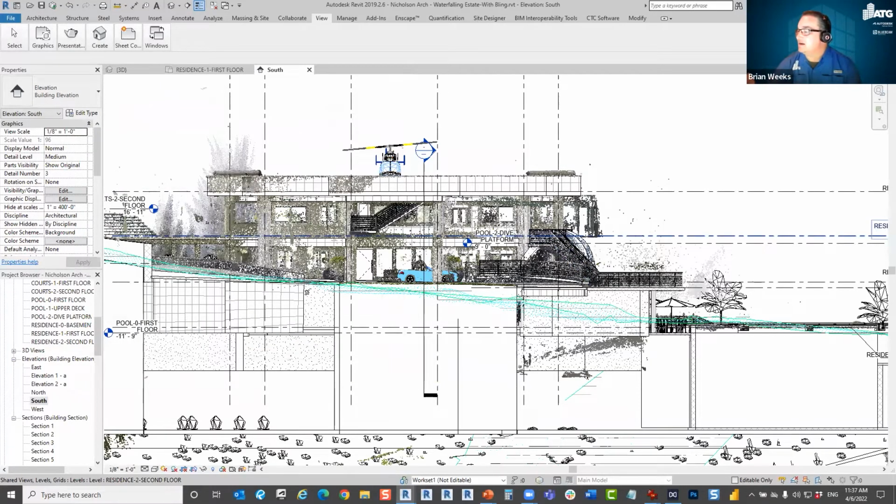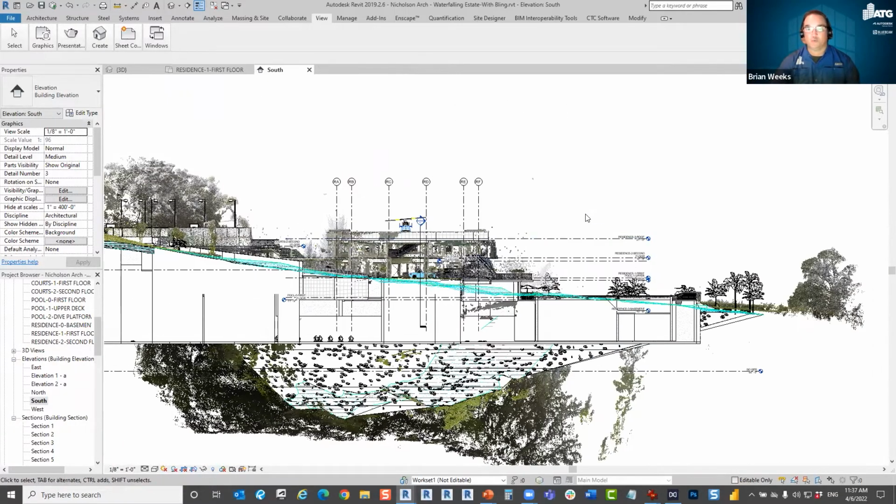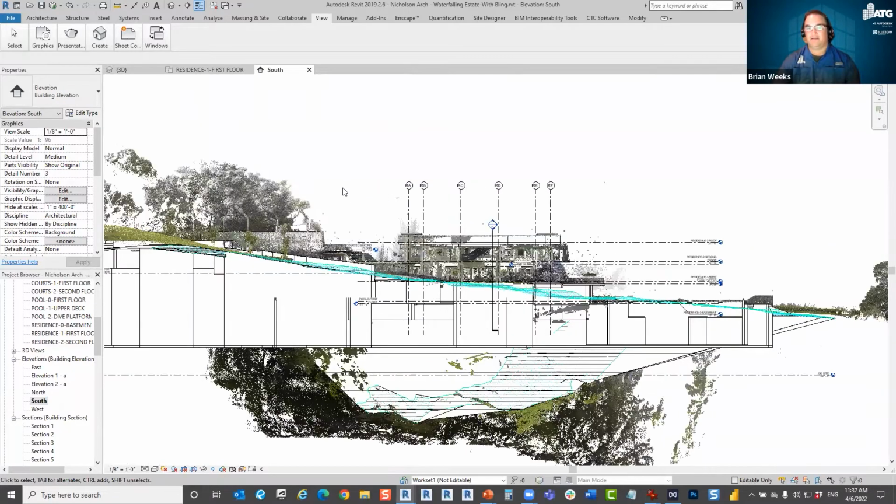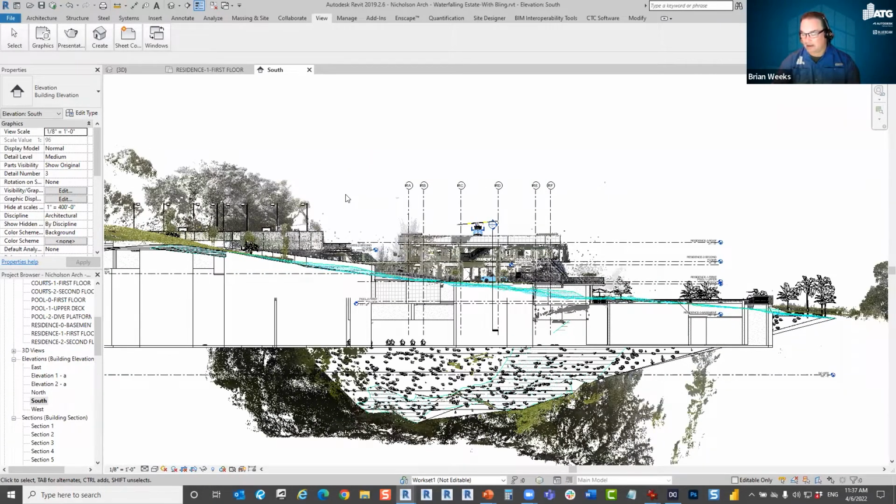Let's see, did you include structural MEP? No, Thomas, this particular project, the architect just wanted the property and the building itself. I'm sure we actually contacted him, but we weren't able to get him involved with this presentation because of his time availability.